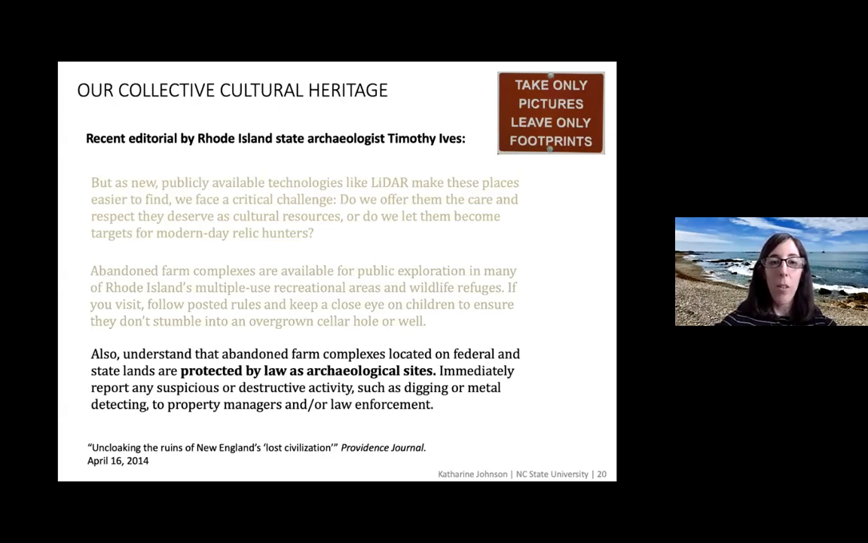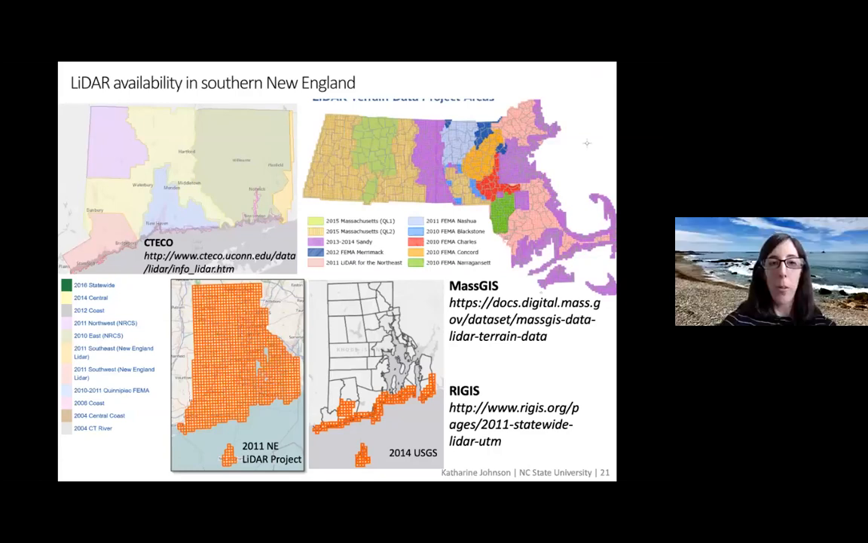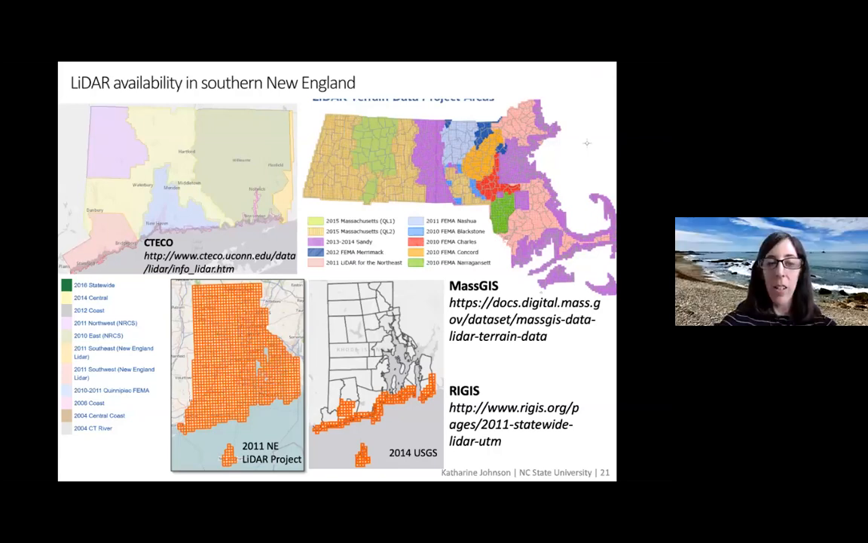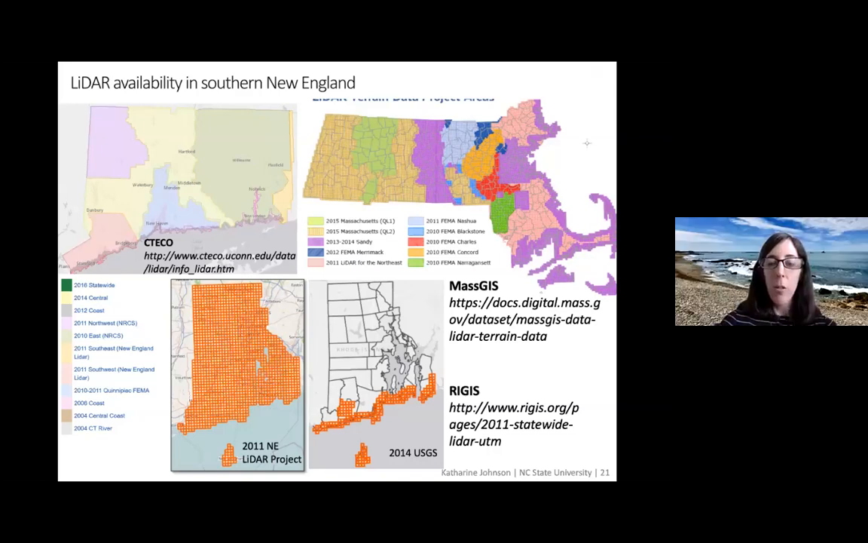And I did want to note that if you are curious, LiDAR is available in 3 of the southern New England states for the entire state. I had to modify this slide because my old slide did not have all of the new data sets that have come out. So this is the current state of all the LiDAR data in Rhode Island, Connecticut, and Massachusetts. So you can go to any of these websites to download the data and work with it.